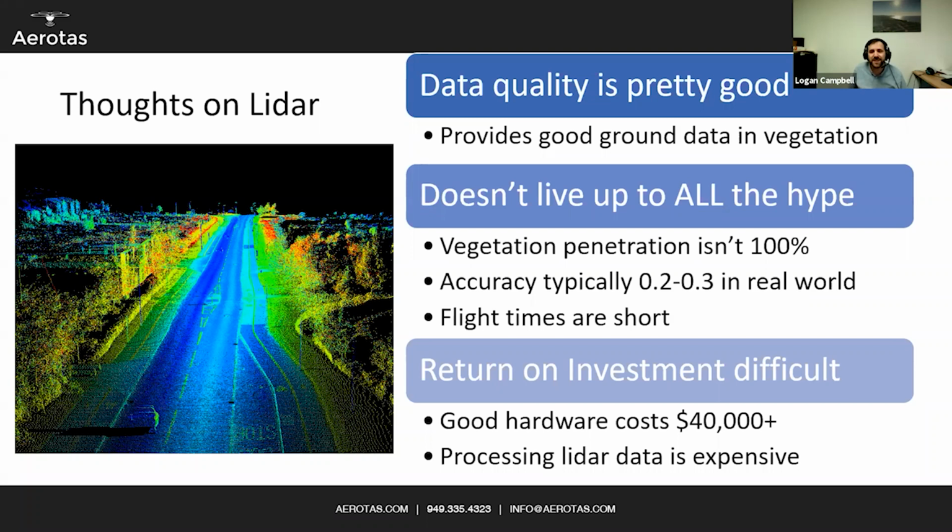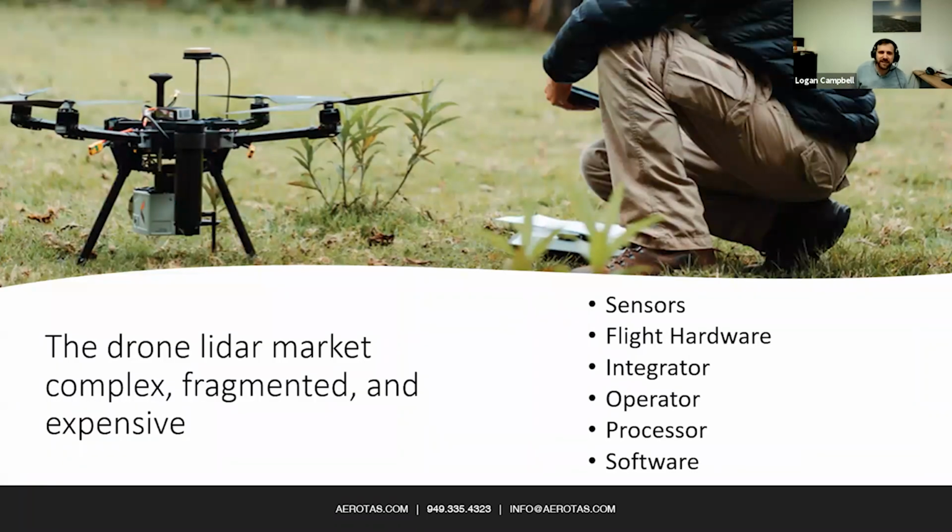You used to have to spend 150 grand on just the hardware, and processing LiDAR data is really expensive too, because the drone LiDAR market is complex, fragmented, and expensive right now. You have to put all of these different moving pieces together. You need to get the actual laser sensor itself. You need to buy the flight hardware from a different company. You oftentimes need to buy an IMU and a power unit and a GPS system in addition to that. So then you need an integrator that actually puts all of these systems together, like this thing over here. We call them kind of Frankenstein things. You also then need an operator to fly it. You need someone to process the data, and you need to buy all the software for it as well.